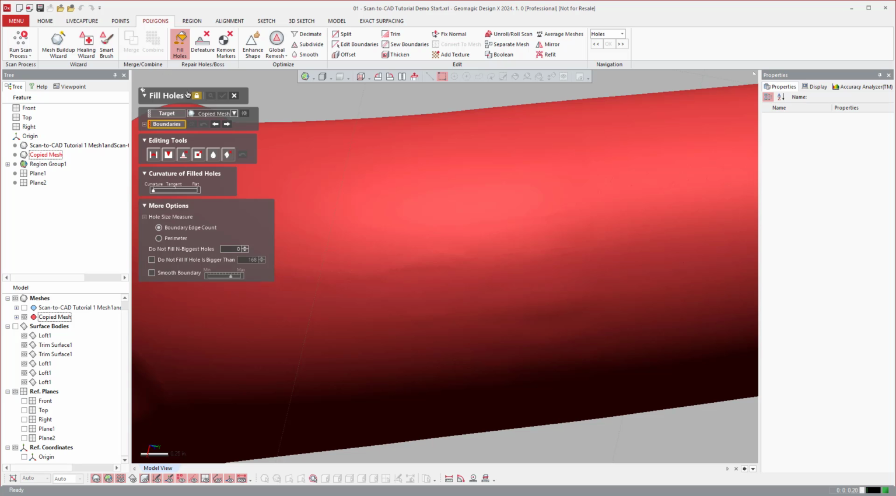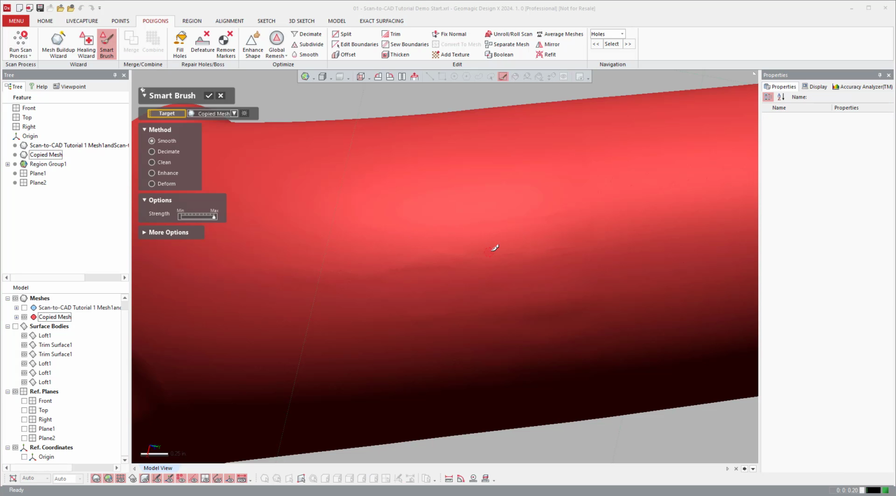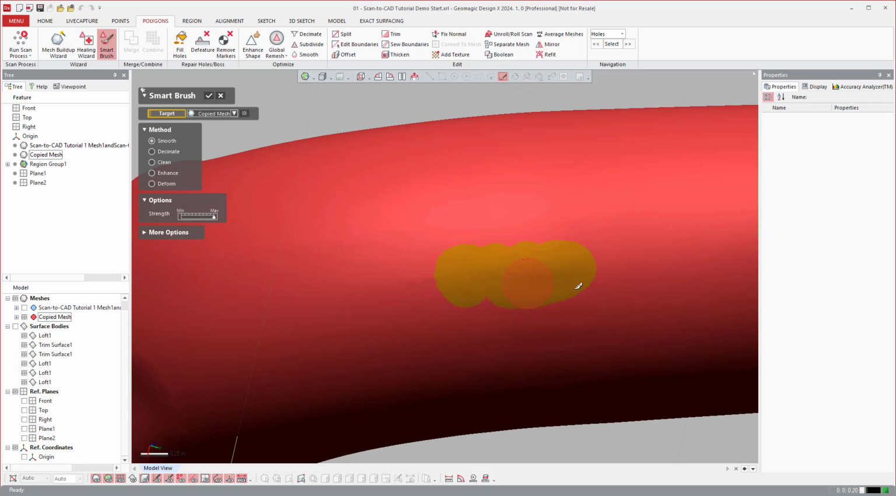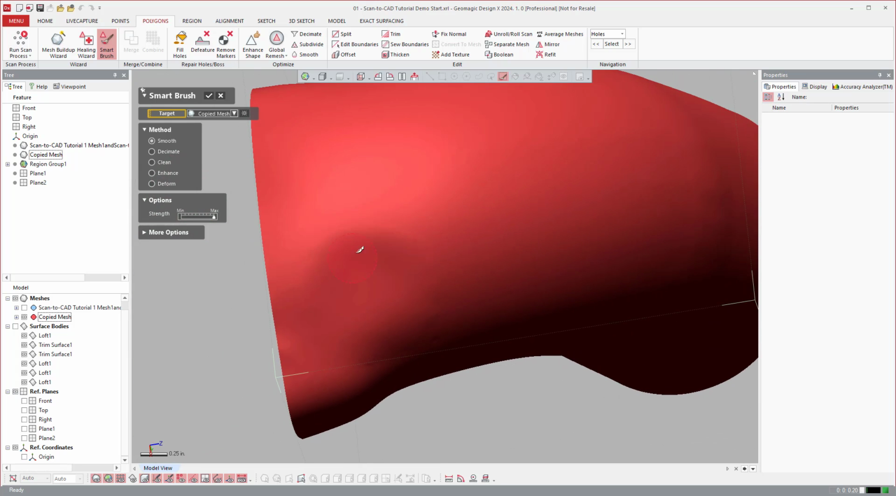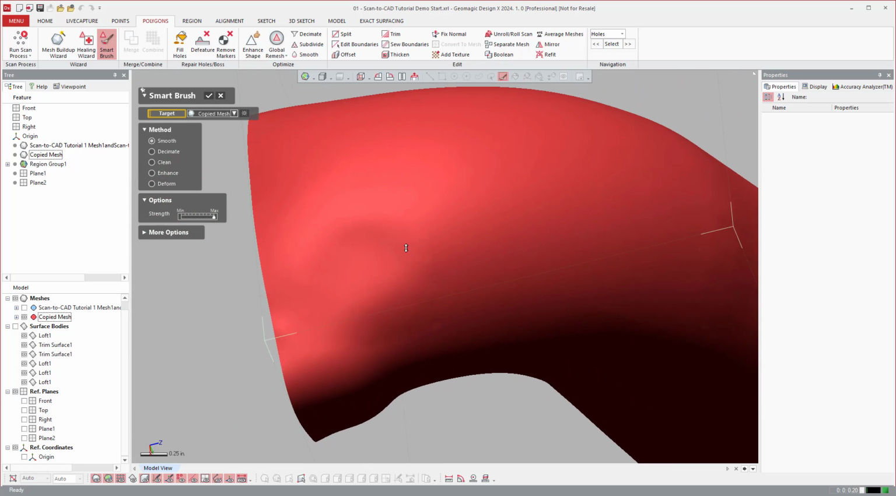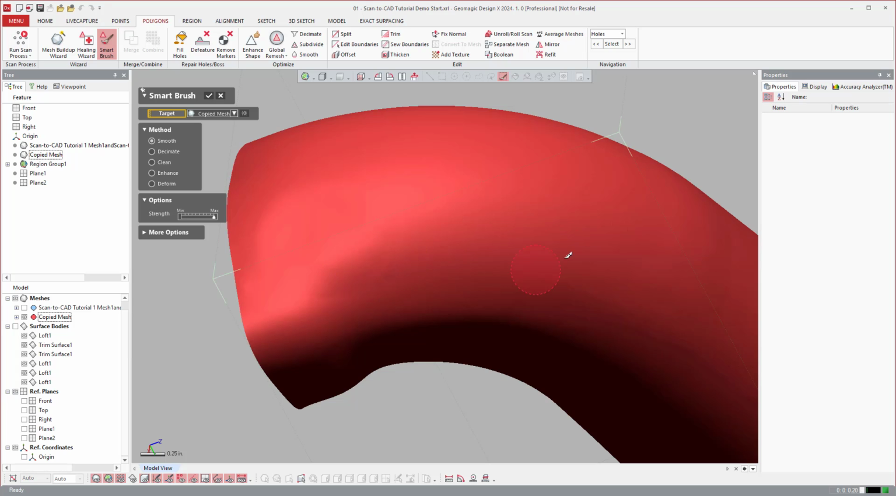So if there are some extra wrinkles in there, you can come back with the smart brush, hold Alt to change the size, and you can smooth these guys out. Smooth the heck out of it. And same thing here, you can smooth, relax. You can even refill and reselect and refill and stuff like that to try to get a better smooth.